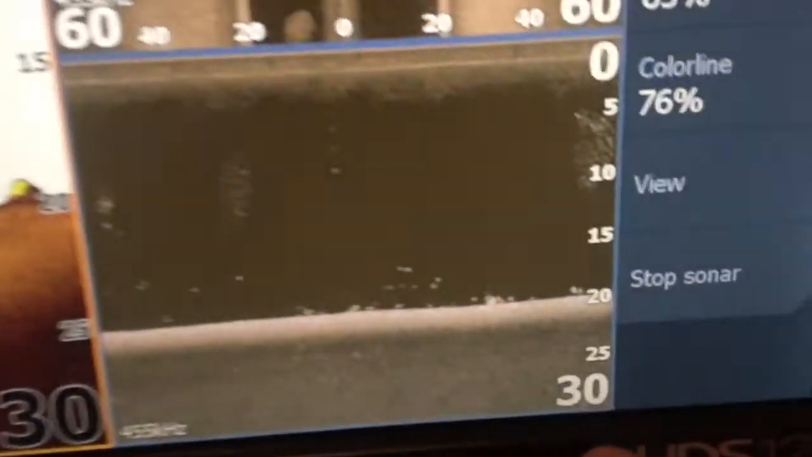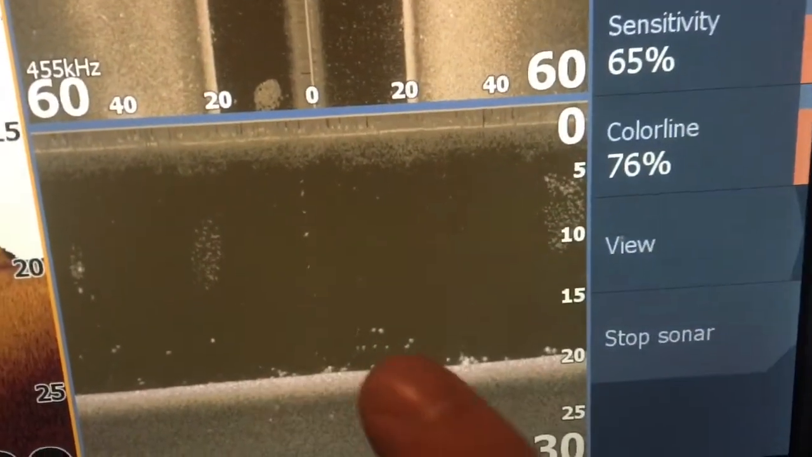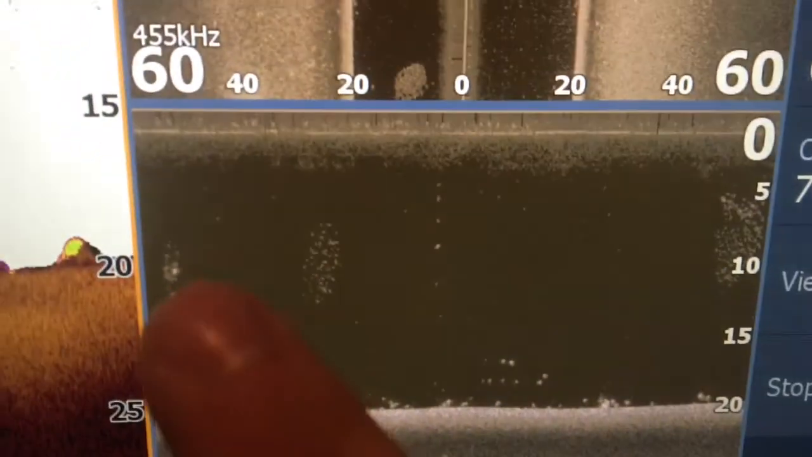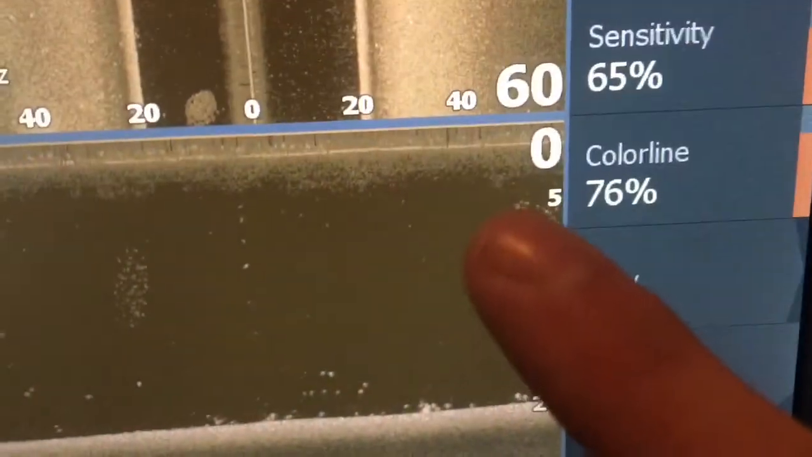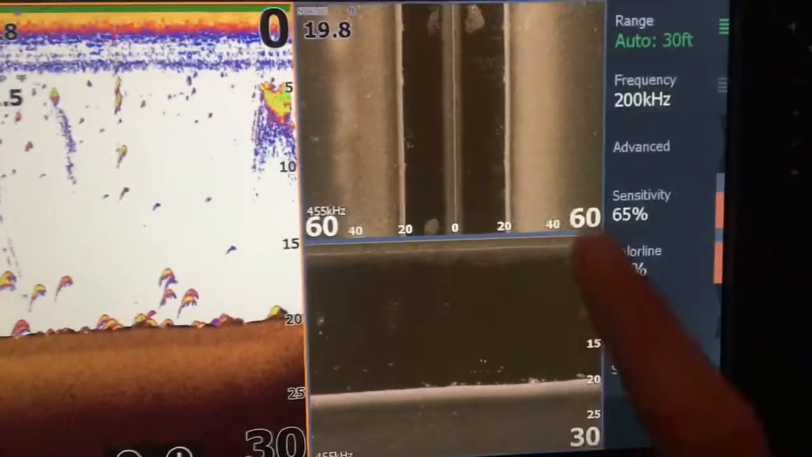Here's another one. Just another look, more schools. This is bait. Those are bait. This is fish. And if you look close right here, you can see the fish in the bait. Fish in the bait. I mean, it's pretty cool. It's pretty simple once you get an eye for it.